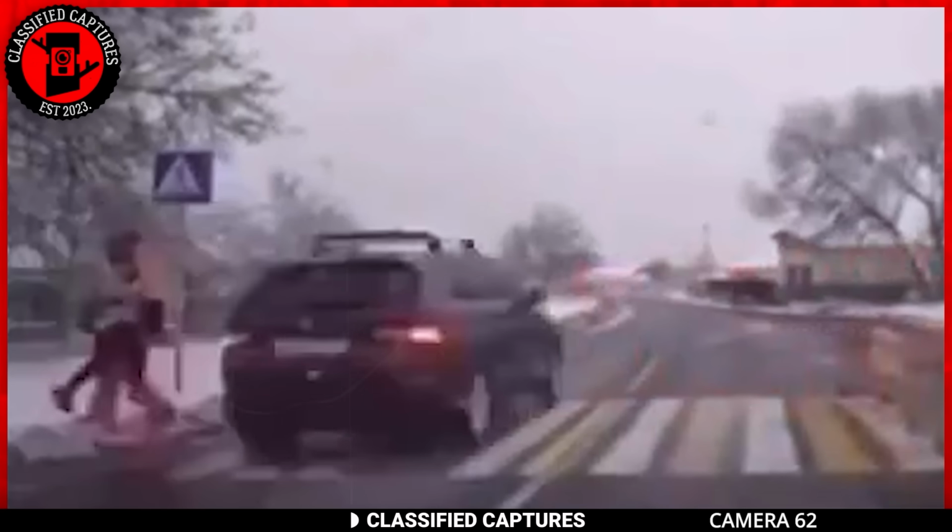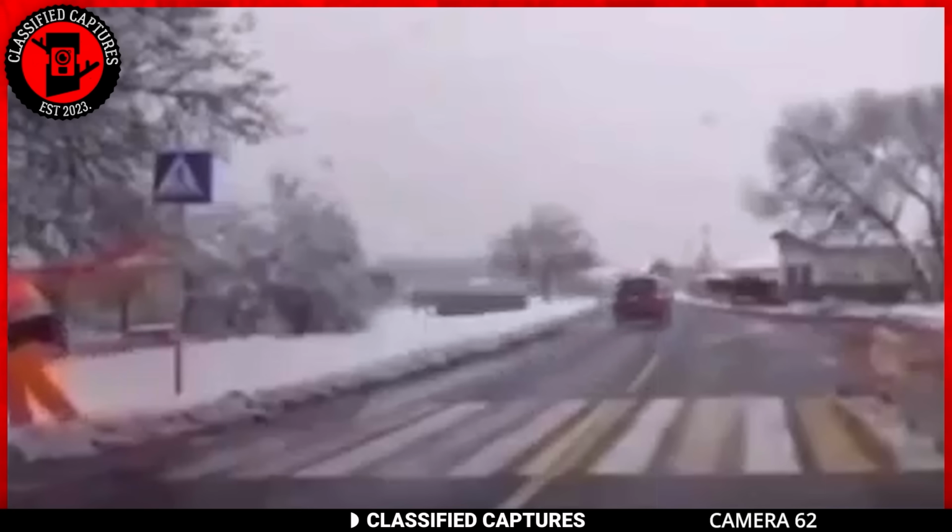Another car overtakes from the side at high speed. The child might have died had the pedestrian not acted quickly. That was a close one. It's great to see people still put their lives on the line for those who need it.